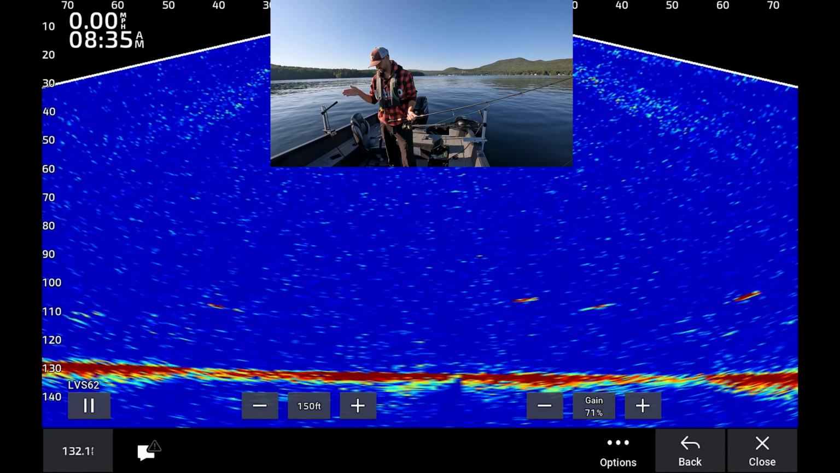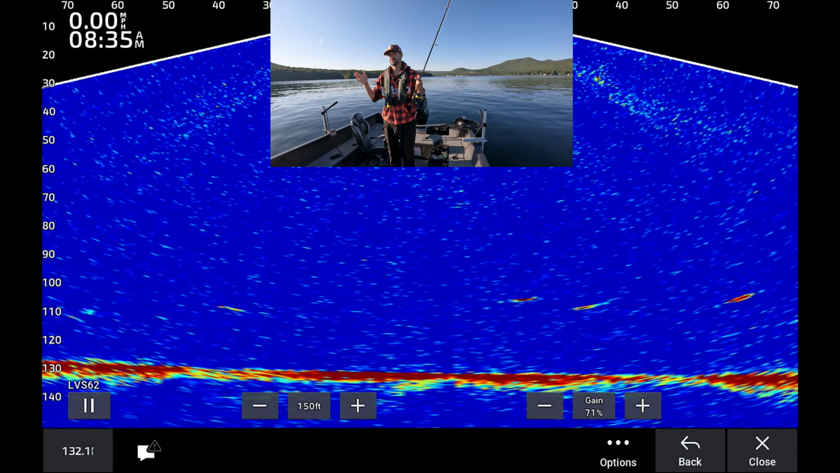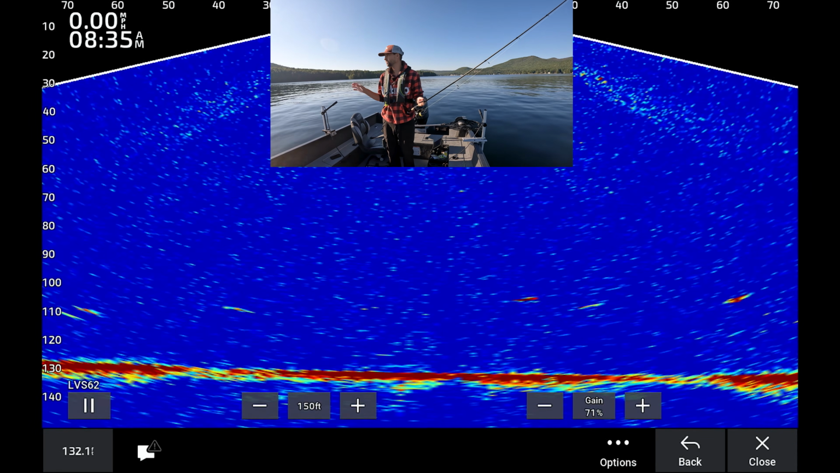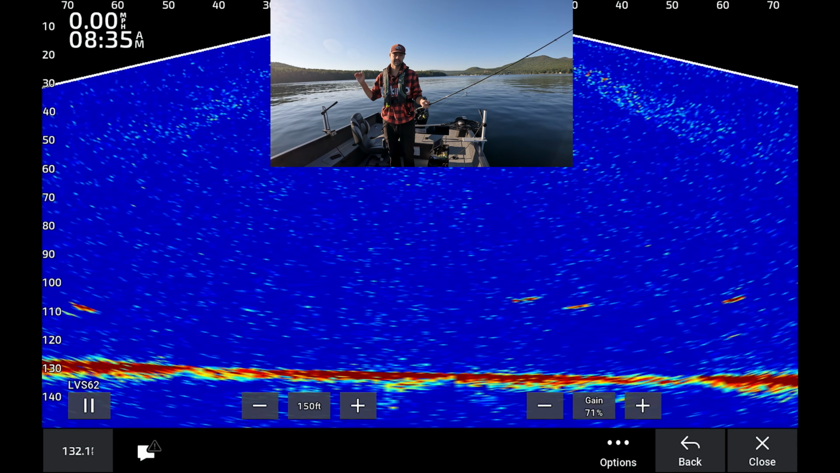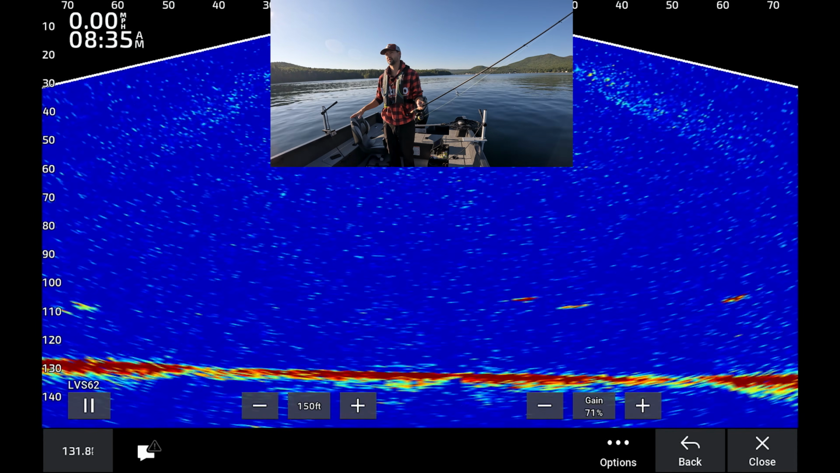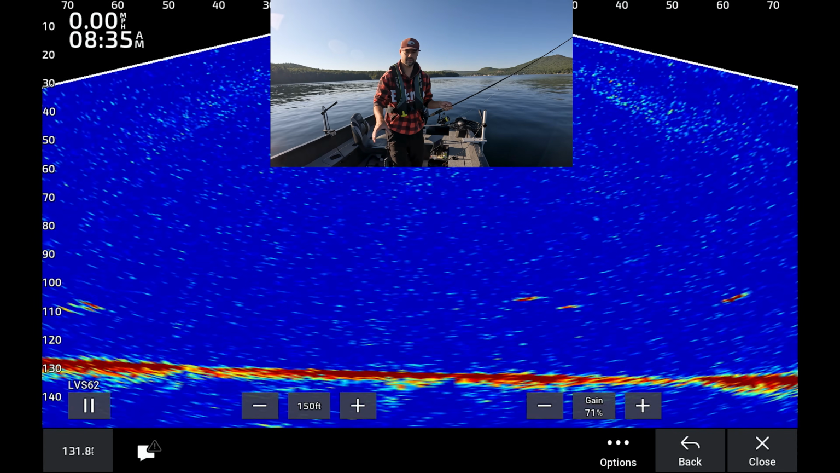So if you have a lake like Lake Champlain or even Sebago that has bigger Lakers than the 20 inches and under, you can probably get away with Plus going down a little bit further. Right now, if you want to get down deep with Livescope Plus, your best bet is to put it in down mode like I just showed you. And that's in the settings here, I'll show you right now.